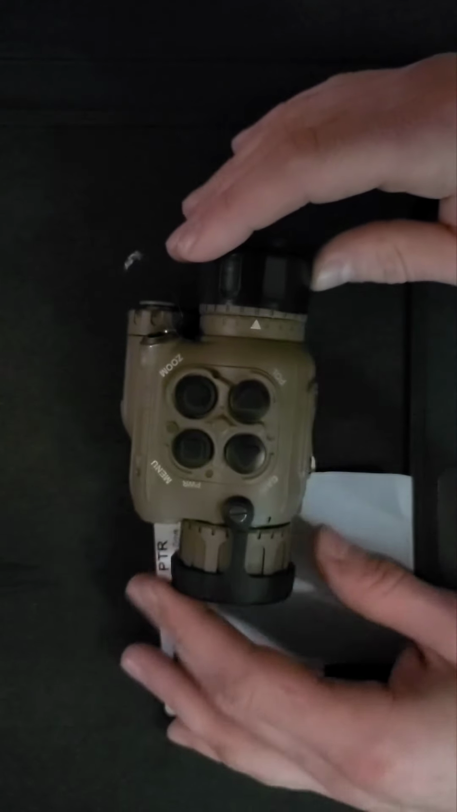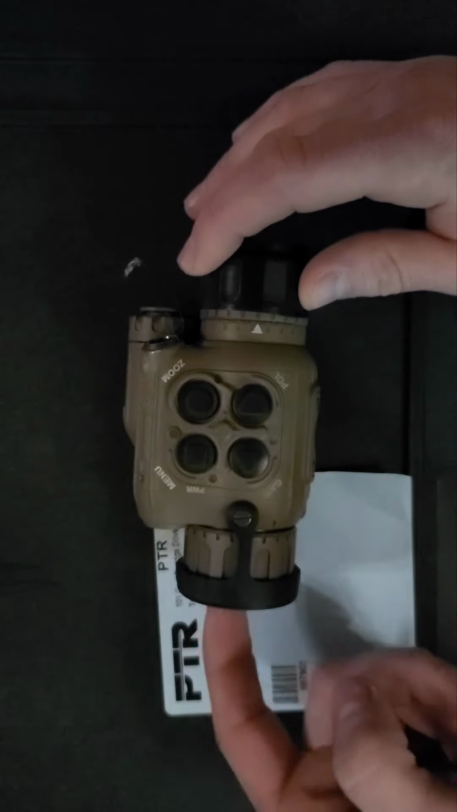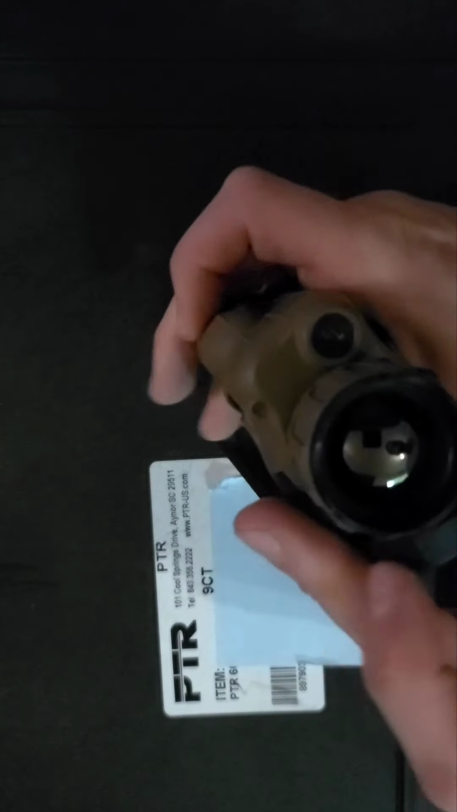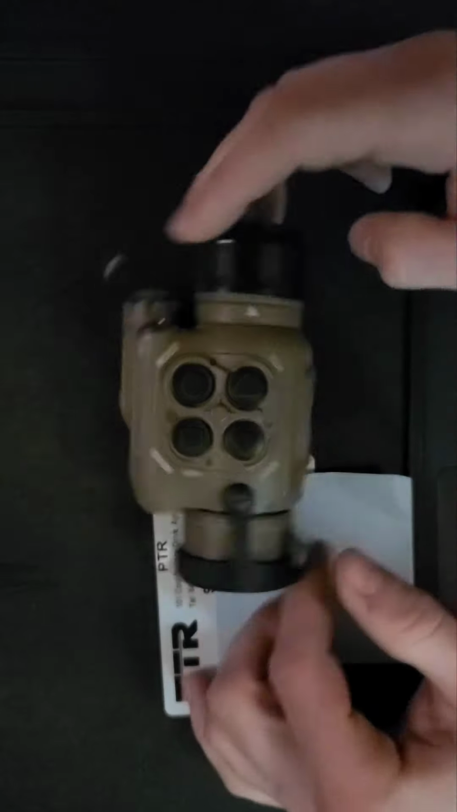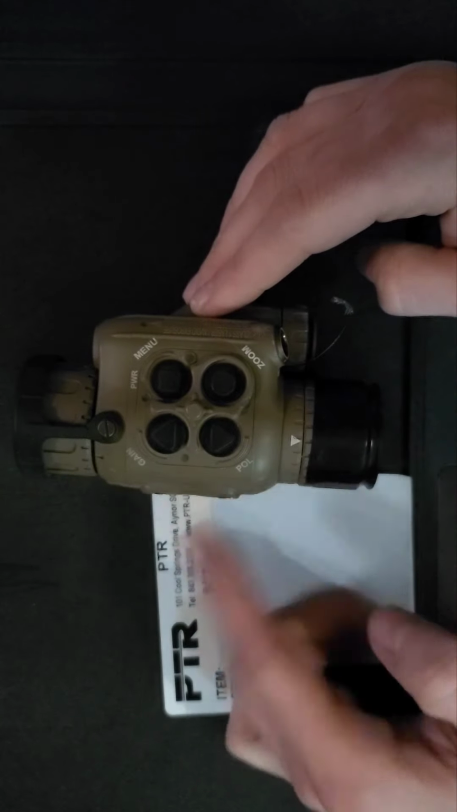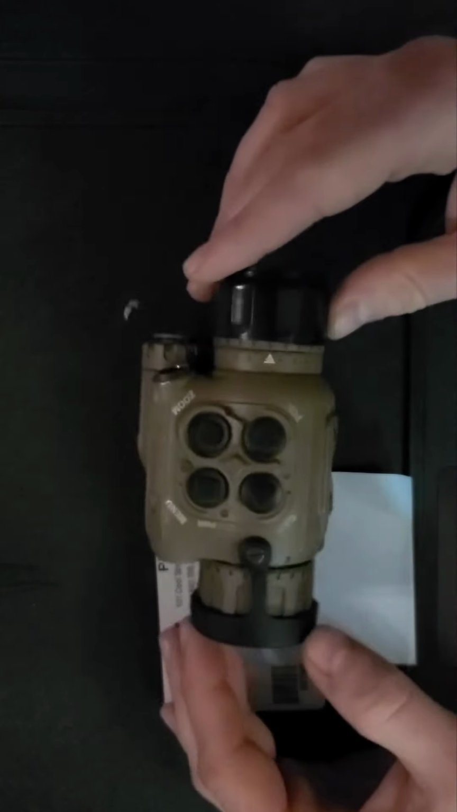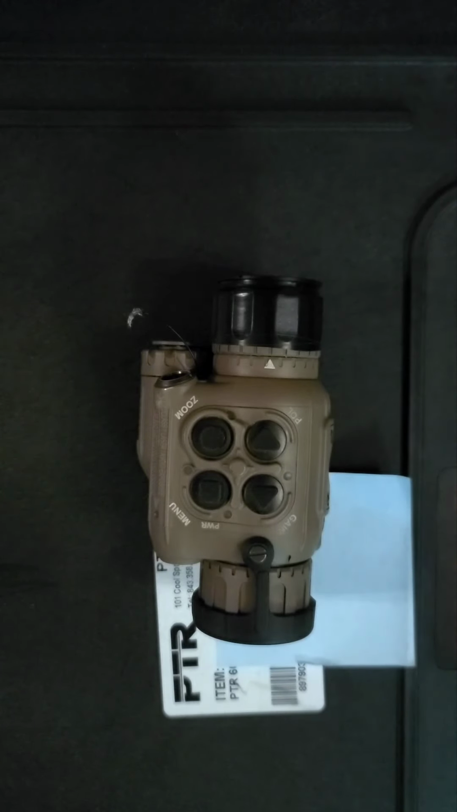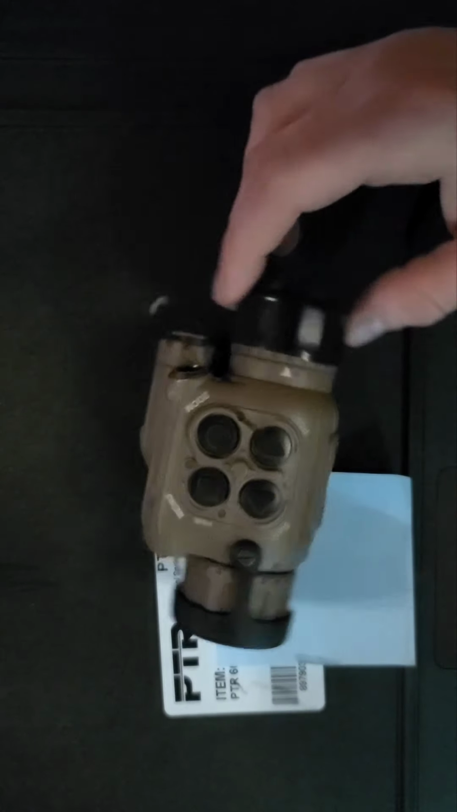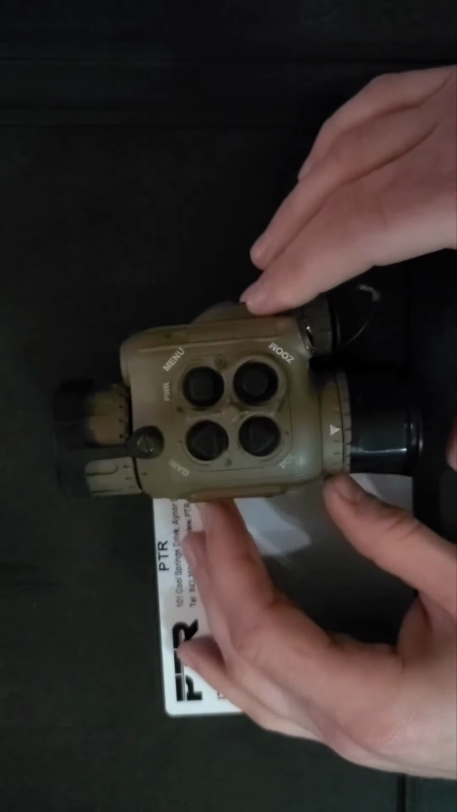However, you have enough front-end magnification coming from this 25mm objective, going to the 12-micron core, and then the back-end demagnification of these optics, to where you don't fill up your day scope till about 2 times optical magnification. And I find that this unit is usable all the way up to about 8 times optical mag. In a package this size, that is fantastic.